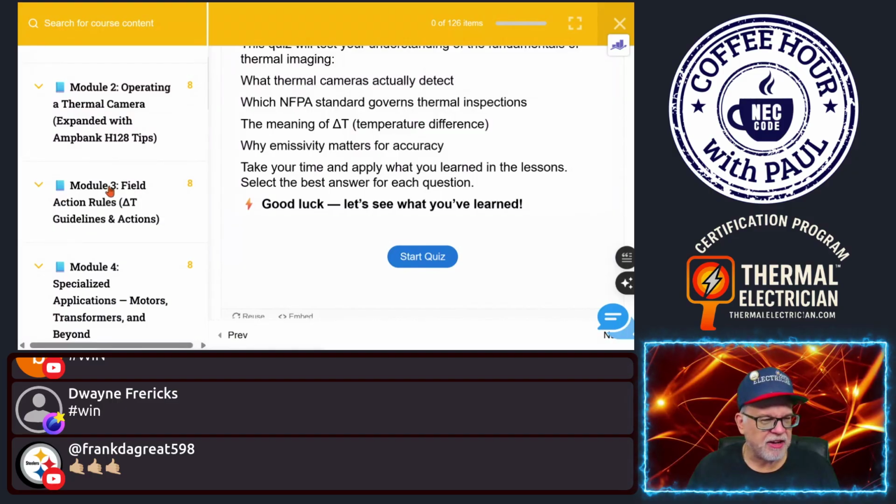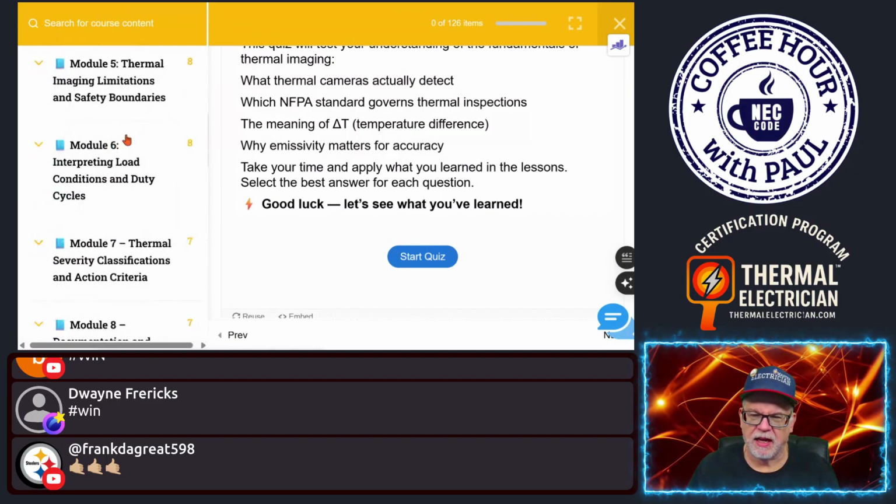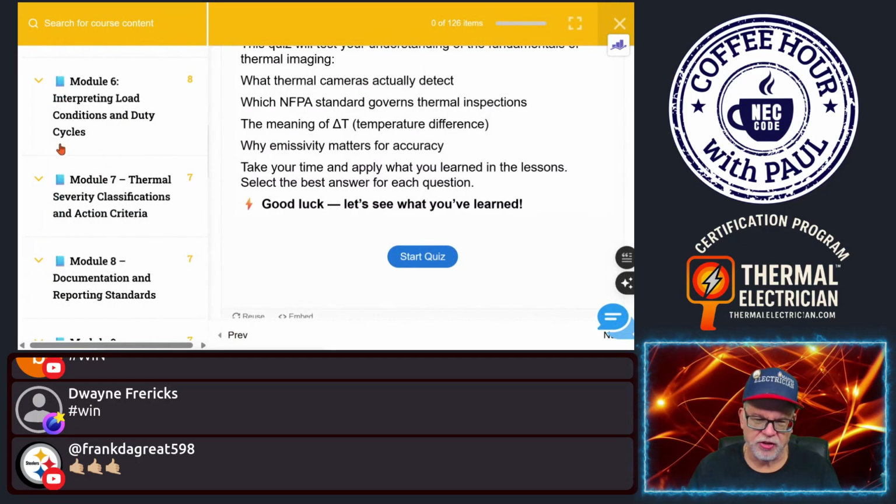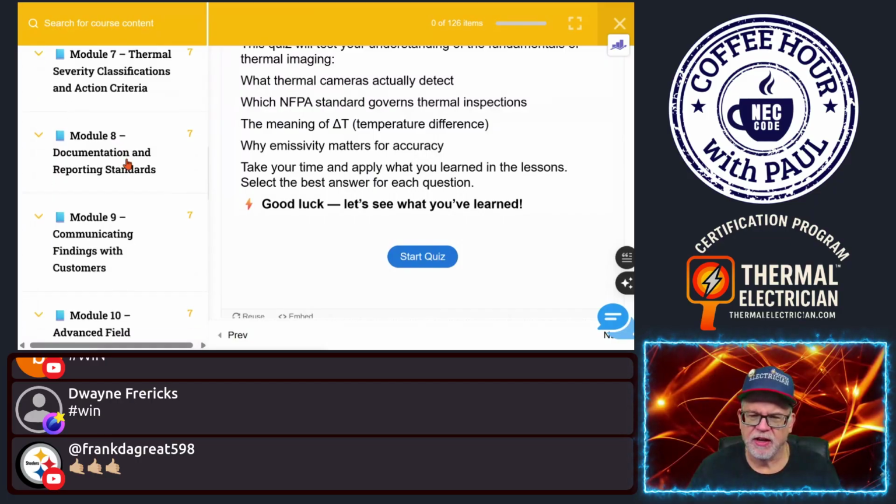Field actions, how to do it in the field. Specialized applications, motors, transformers, and beyond. Thermal imaging and safe boundaries. Okay. Interpreting load condition and duty cycling. Thermal severity classifications and action criteria, when you need to react, when you don't cry wolf. We cover everything in here.